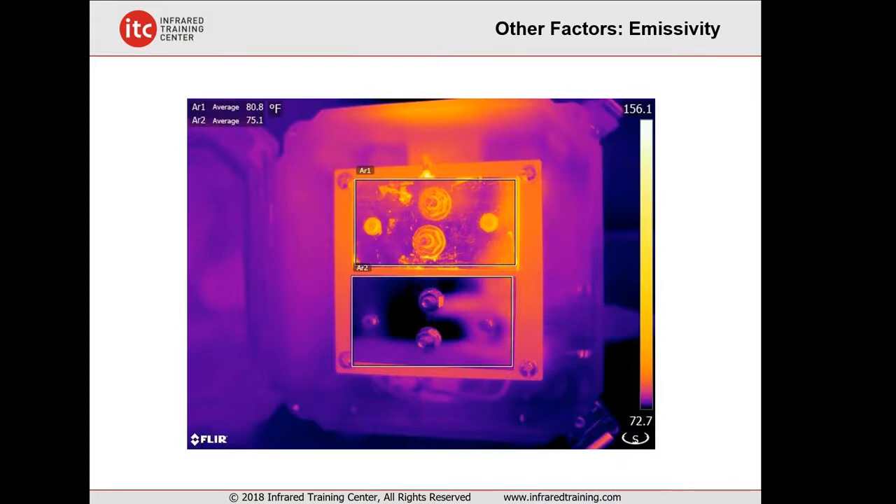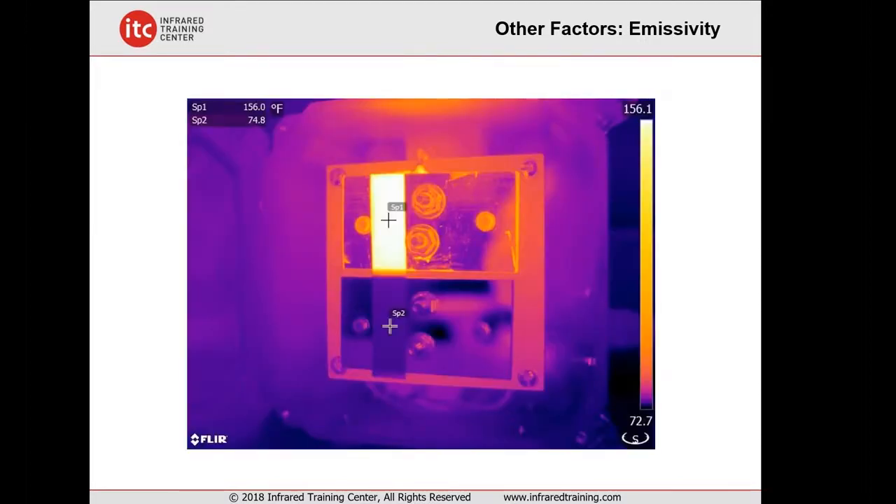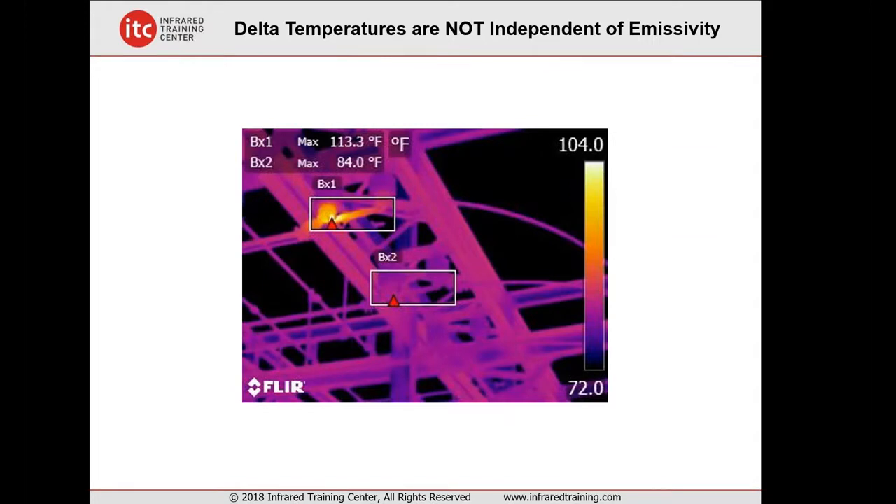Shiny copper bus bar has a very, very low emissivity, doesn't radiate its heat energy well or efficiently at all. And what appears to be, let's say, a 5-degree difference here between two mock-up phases on an electrical bus is really a temperature difference of almost 75 or 80 degrees Fahrenheit. And so for outdoor substations with lower emissivity surfaces, you've got to be careful, not just about resolution and focus, but also about emissivity factors as well.